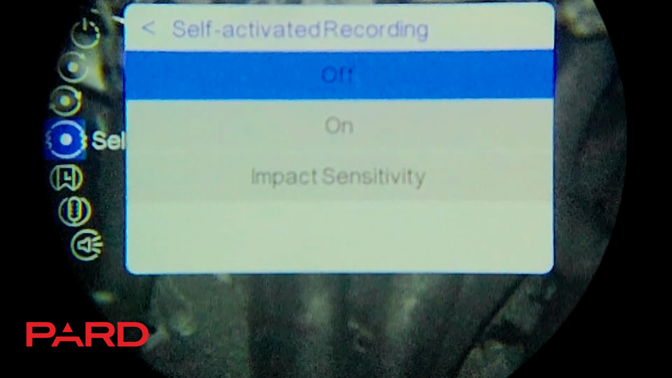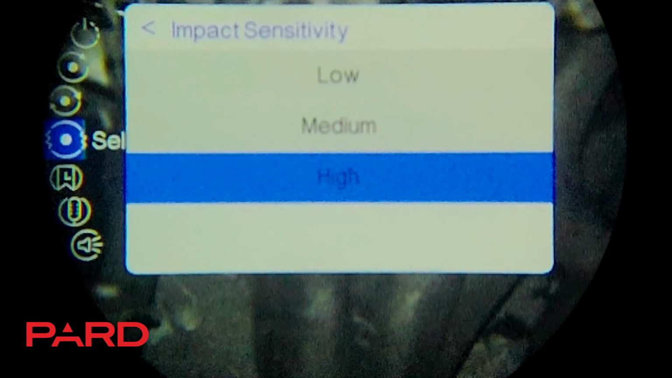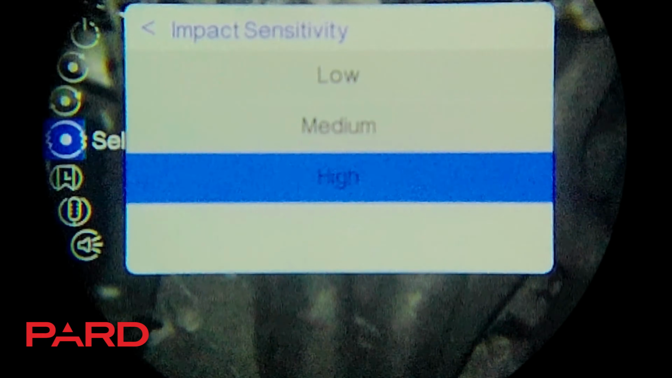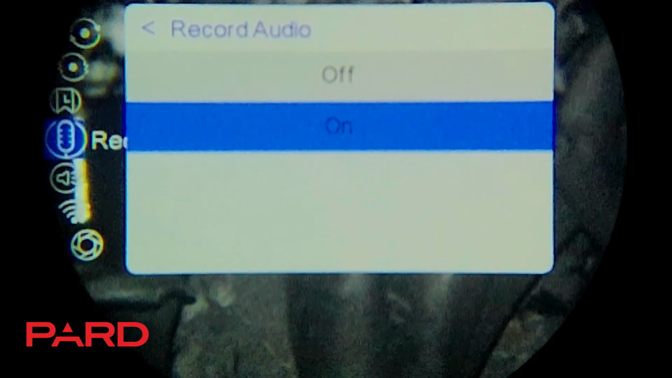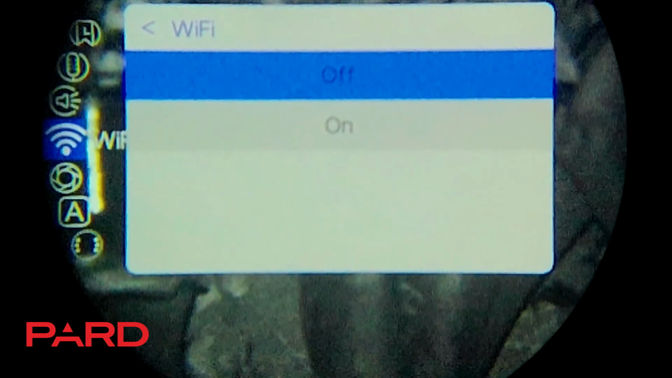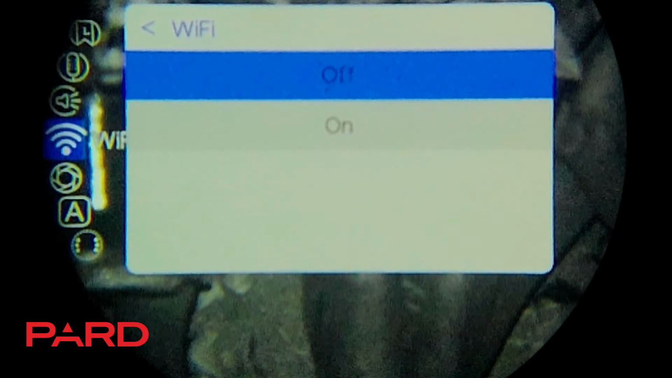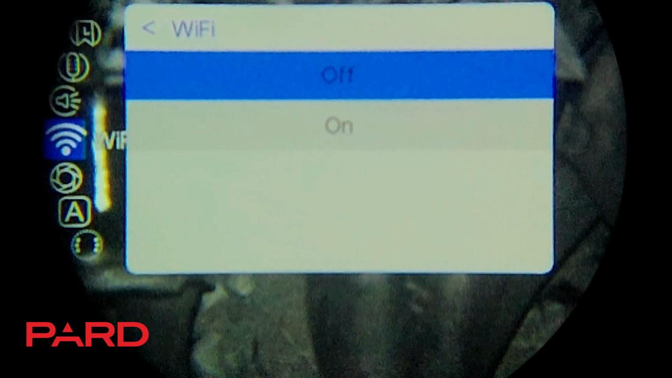Self-activated recording, I keep that off, but you can turn that on and you can adjust the sensitivity. For airgun use, you'd probably want it on high. Date and timestamp, I keep that off. Record audio, I keep that on. Wi-Fi, this is going to be if you're going to connect to your smartphone with the app. You can download all your images and video, and you can also check it from there.